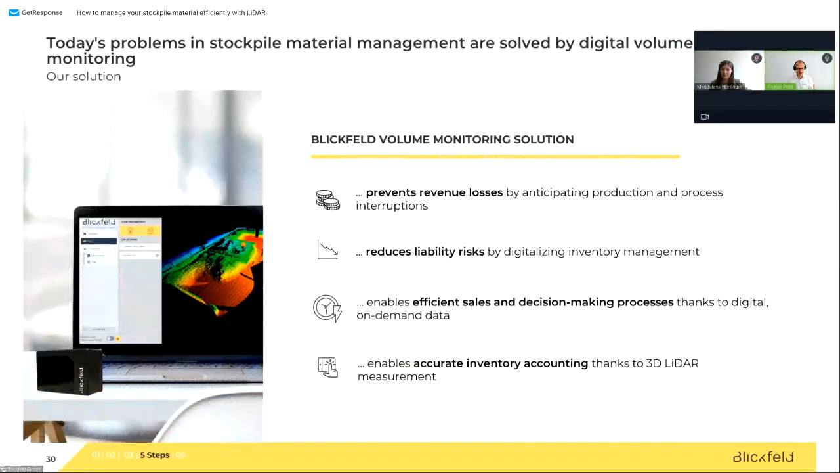All right, here we are already almost at the end. Let me summarize. Today's problems in stockpile material management are solved by such a digital solution. Readily available, automated, and highly precise. These are the 3 things we are committed to. And this actually has many benefits for your business. First, it prevents revenue losses, for example, by making sure that the production process is running smoothly.